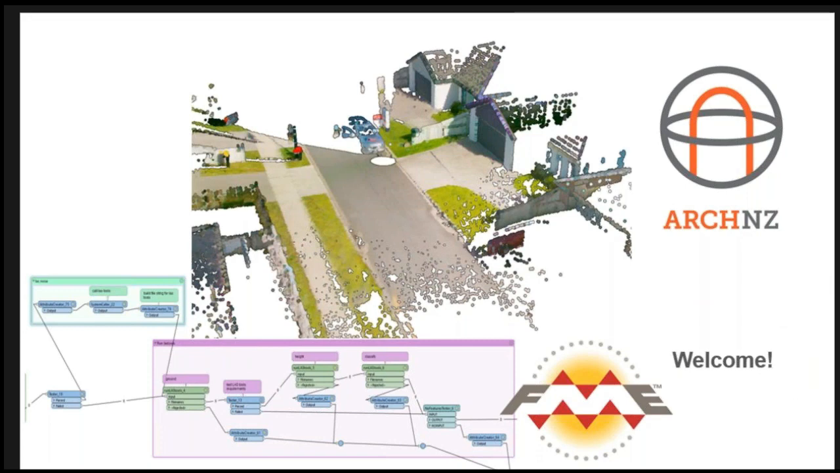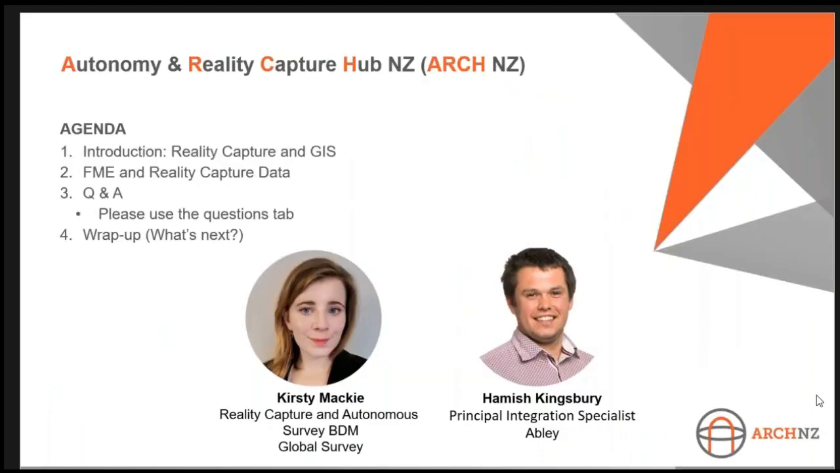Today we've got an exciting one for you, all about FME and reality capture data. First of all, I'm going to go over a small introduction about reality capture and GIS, and then I will be passing over to Hamish Kingsbury, who will be doing a talk on FME and reality capture data, focusing primarily on LAS data.